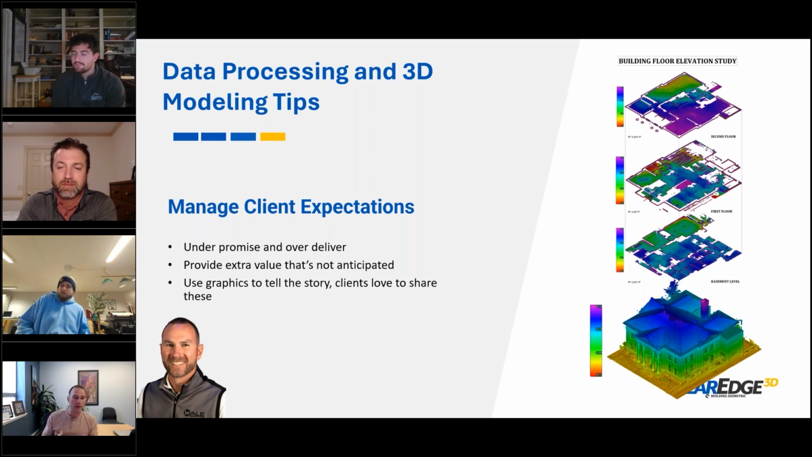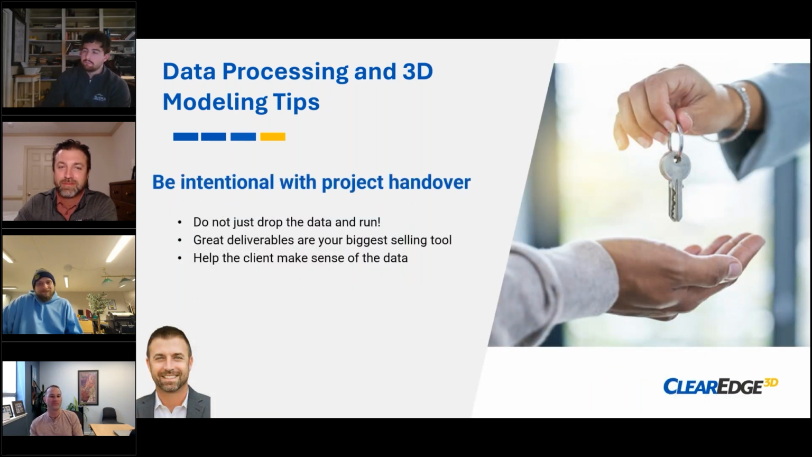And even though you may not find it as exciting, they do. So pass that on, do some graphics, do a little bit extra. I use it too much in this presentation, but it pays dividends. And again, I think that's kind of the key thing. And again, Ted, to highlight that, being intentional with the project handover.